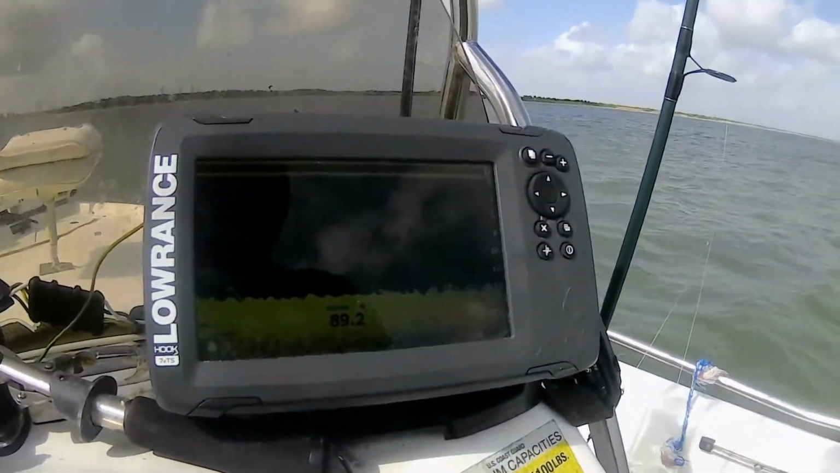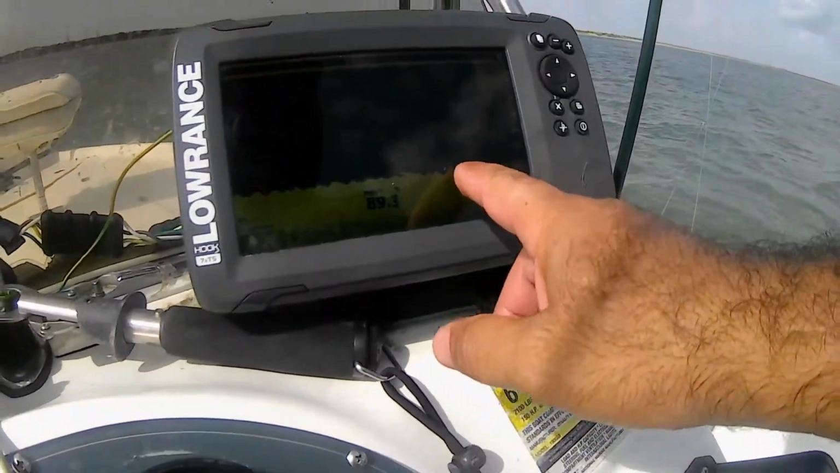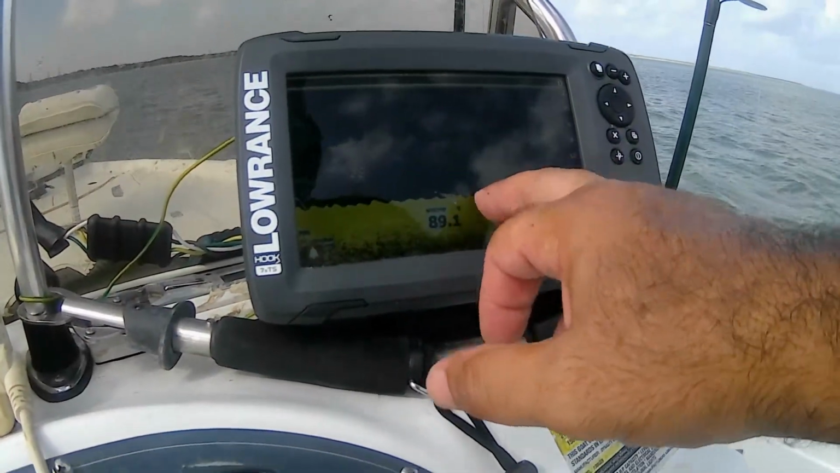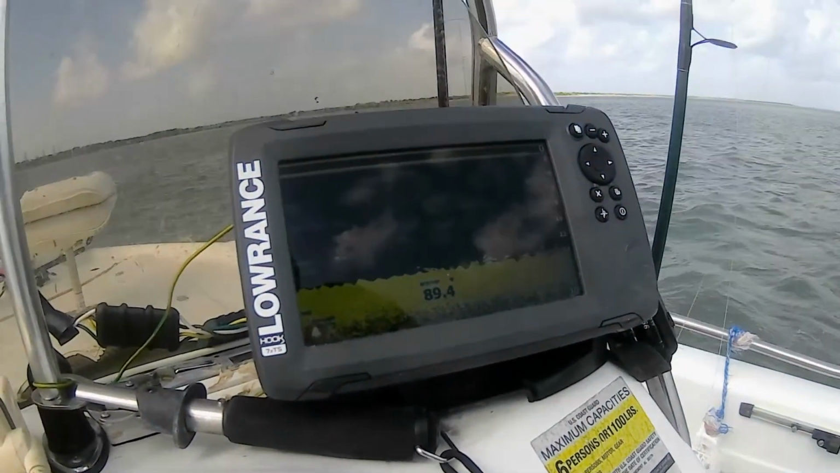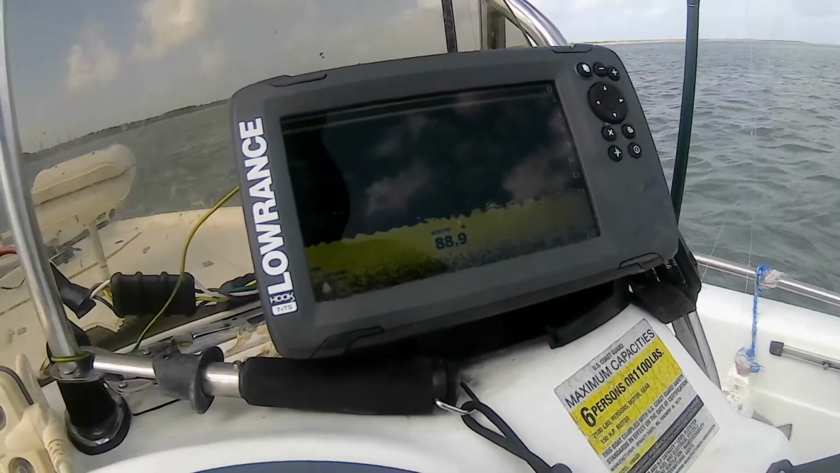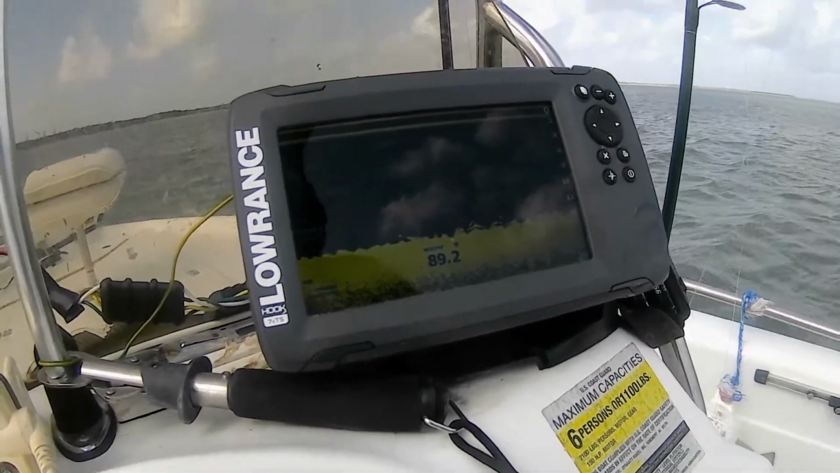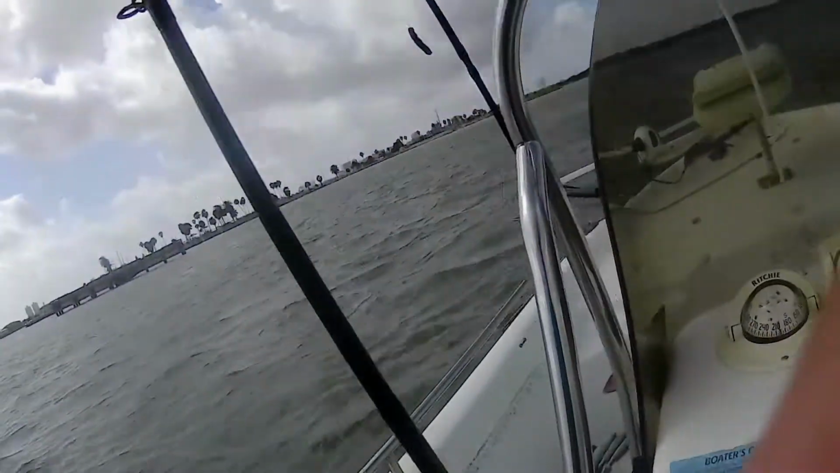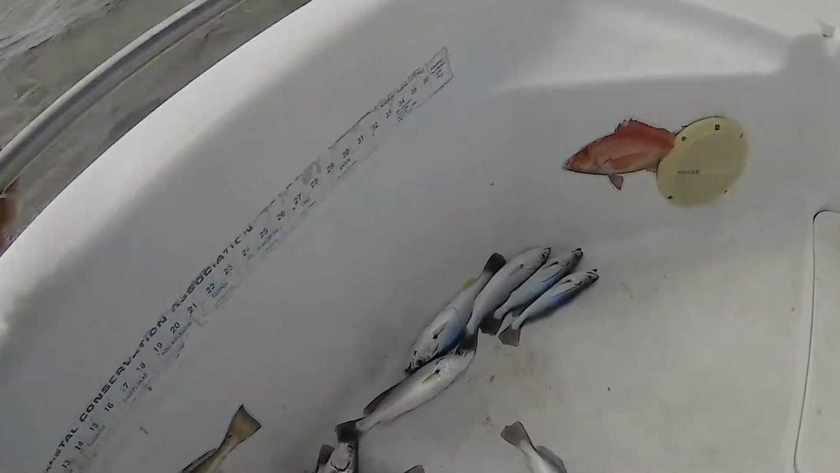But anyway, I zigzag and zigzag till I saw all these echoes like that. And then I decided to anchor. I couldn't drift because it's too windy. So anyway, you actually see the echo and you can match it with the fish. Here the fish.